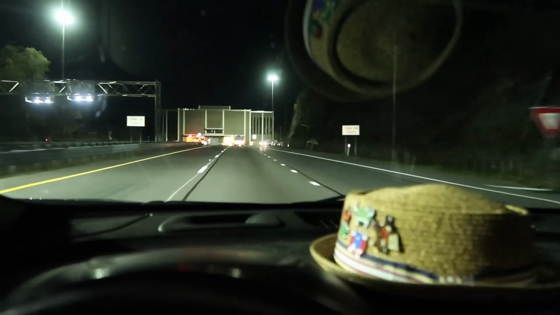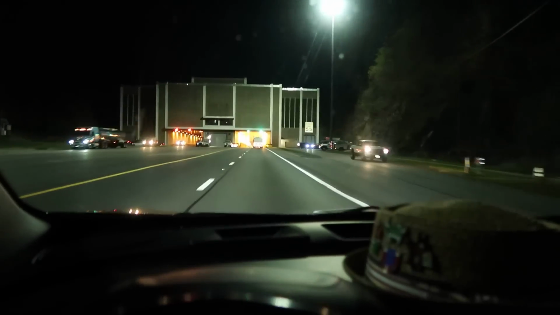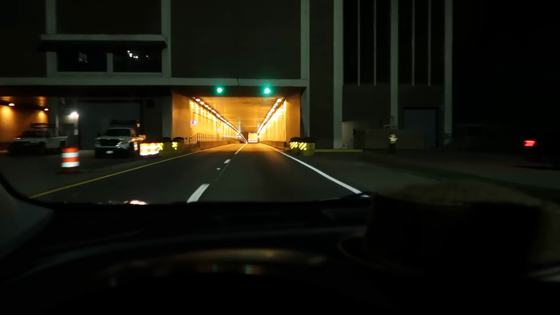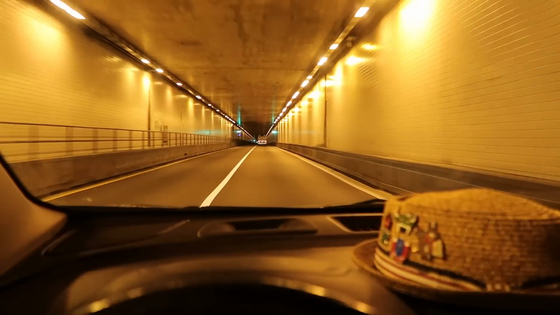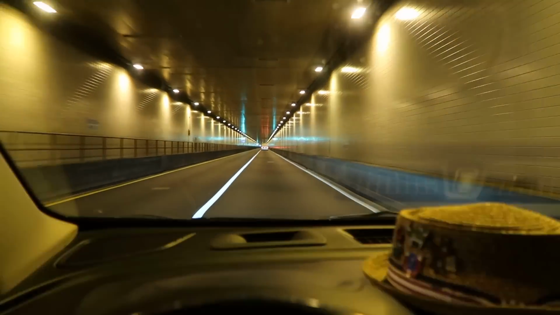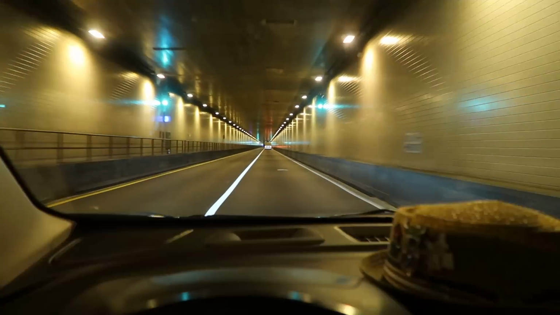I guess we exit West Virginia through this big tunnel here. Big tunnel through the mountain. This is a long tunnel.